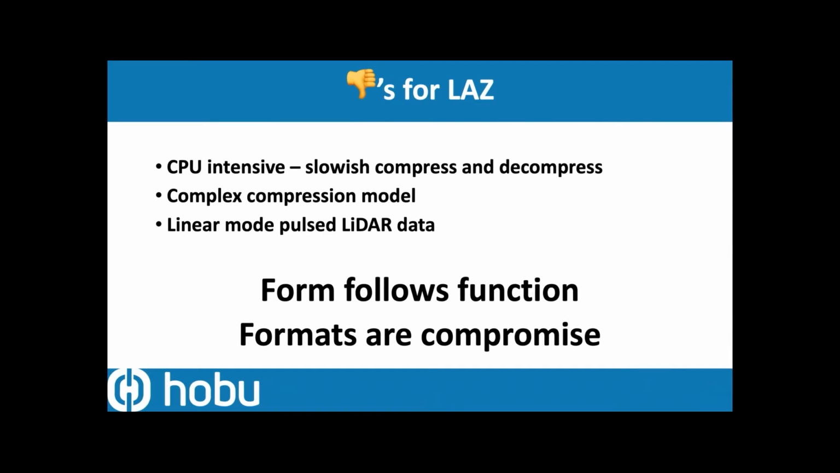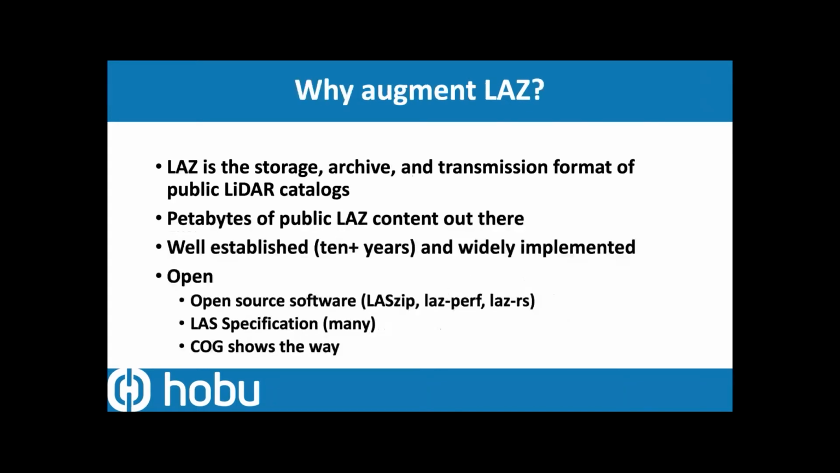that supposes a certain model. That old Sullivan quote about form following function is absolutely true here. And formats, no matter what they are, have to make compromises about what they're going to support or how they're going to support something. But LAZ has a very strong argument for us to augment it to add what we need to make it a cloud native geospatial implementation.